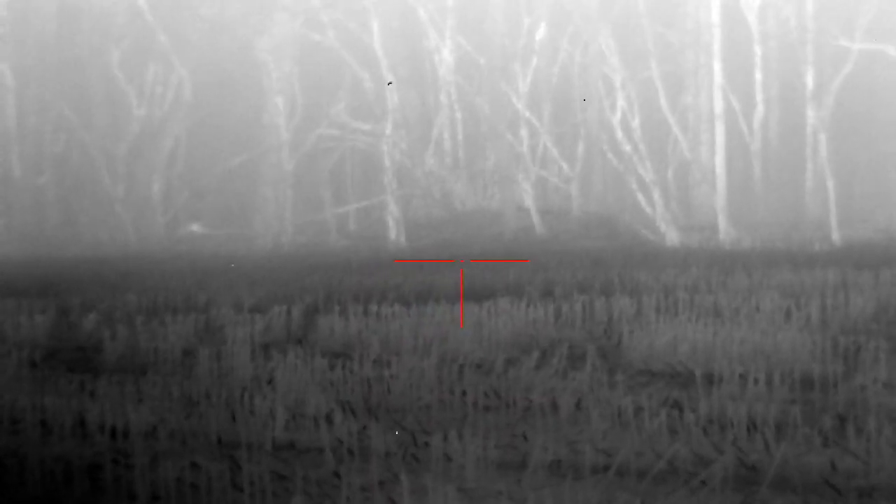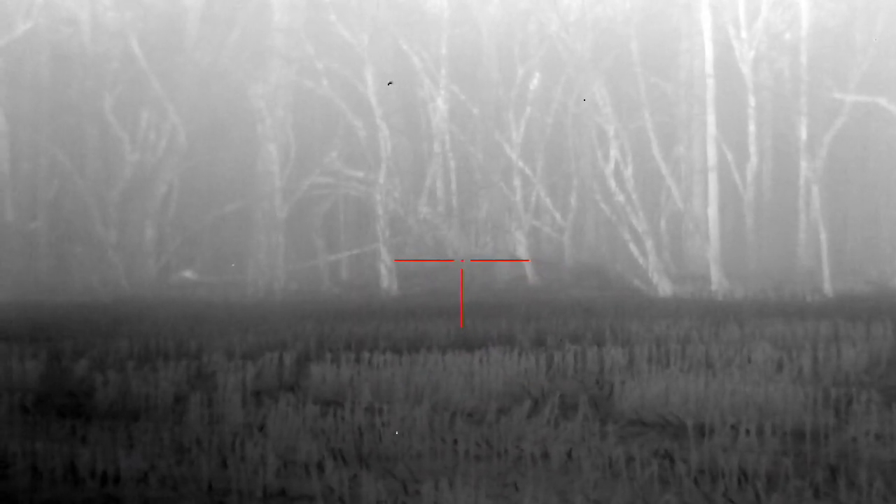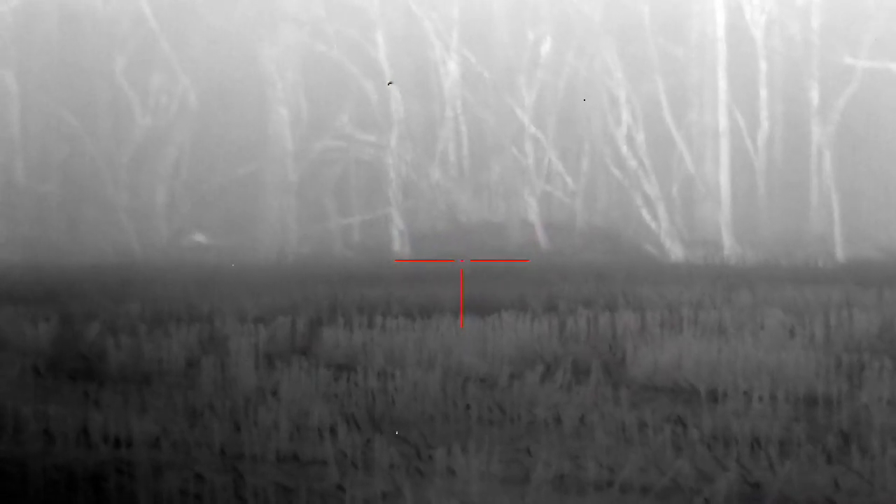That dog popped up out of absolutely nowhere. We're on the 35-minute mark. We got him killed. Holy smokes, guys. We never heard a coyote. We are 43 minutes deep.